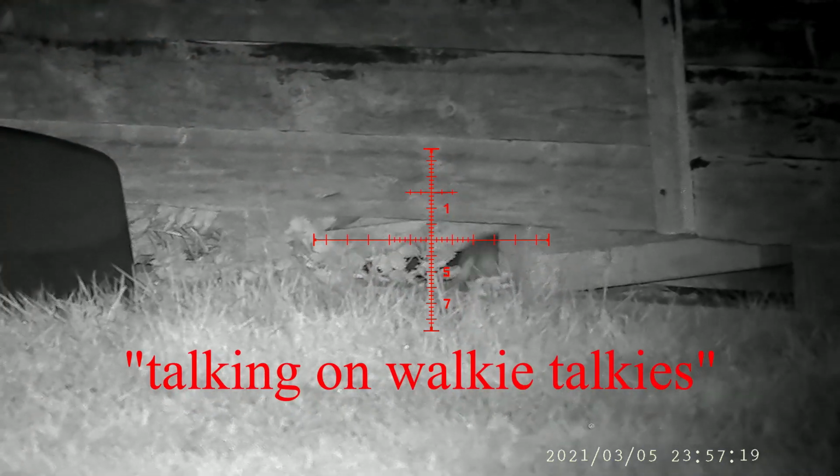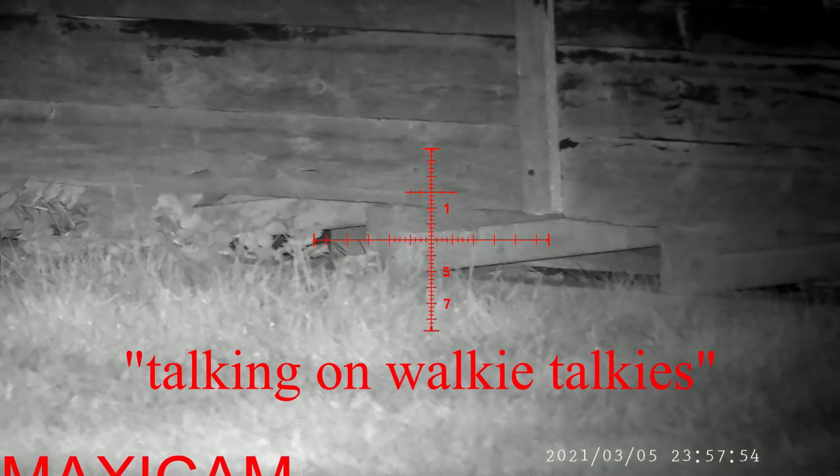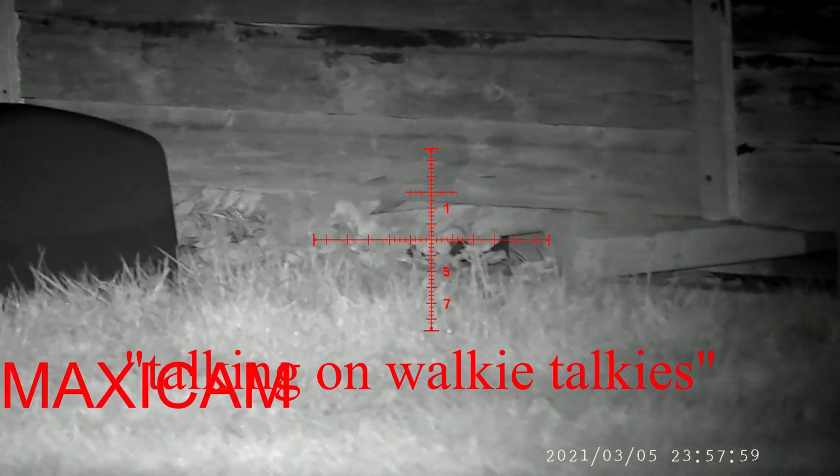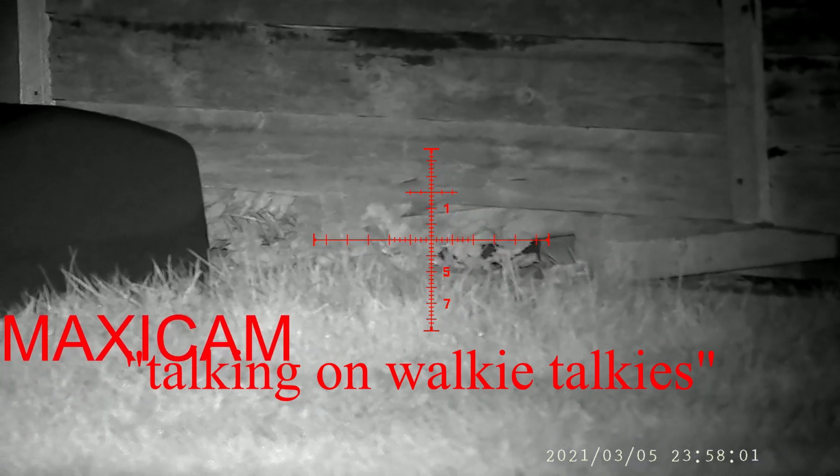Is the rangefinder on the crosshair in the middle, or is it on the little X of the rangefinder? No, it's wherever this dipping, sorry. Yeah. Flashing, that's where it is, ranging.